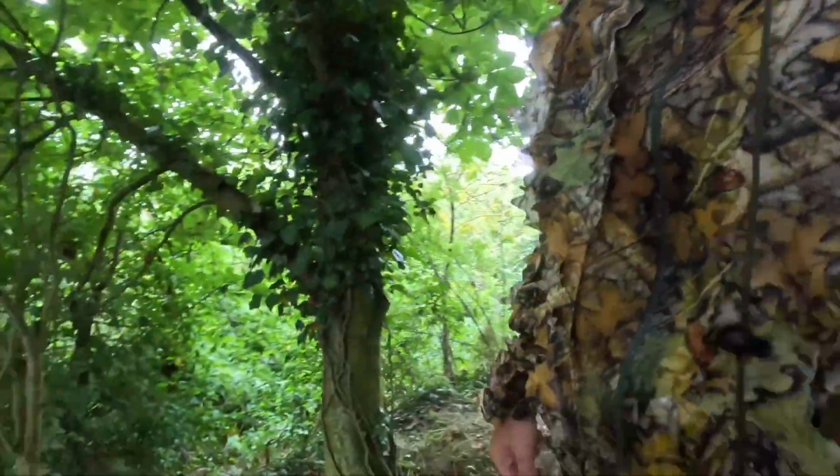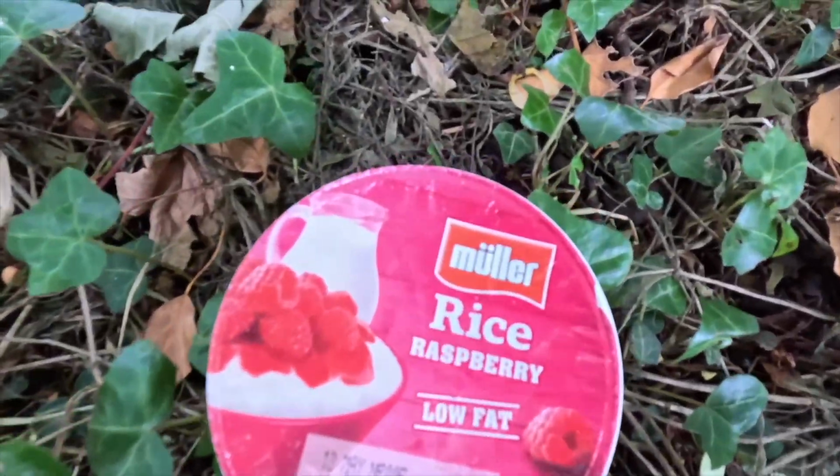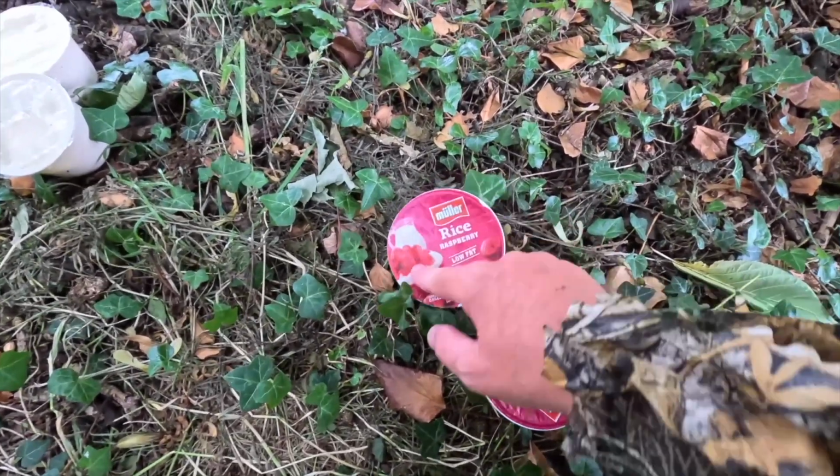So I did Google it. Can badgers eat rice pudding? It says, yeah. Oh yeah, they love rice pudding. Absolutely love rice pudding. Now I know badgers love raspberries because I put some raspberries out for them and they devoured it. All the fresh fruit, they absolutely loved it. So we are doing an experiment to see if they will prefer plain milky rice pudding or raspberry rice pudding. Could be quite interesting. I think they'll go for the raspberry myself, because I know they'll love raspberries, but we'll see.